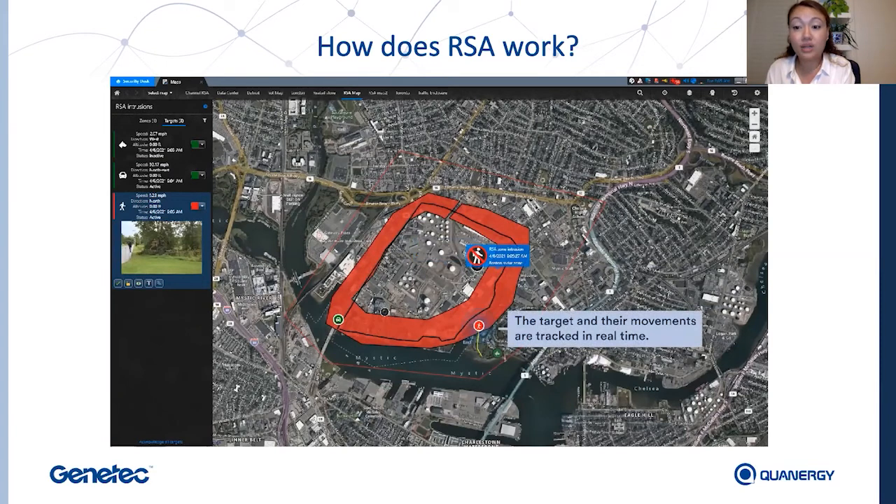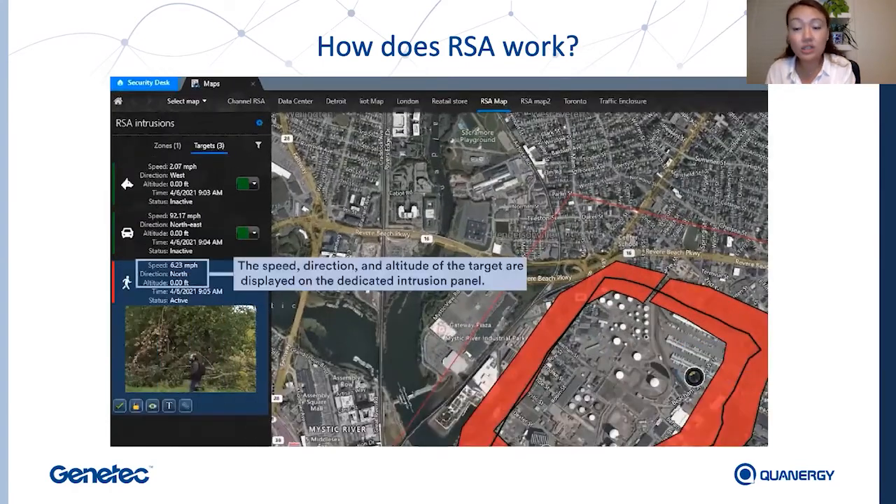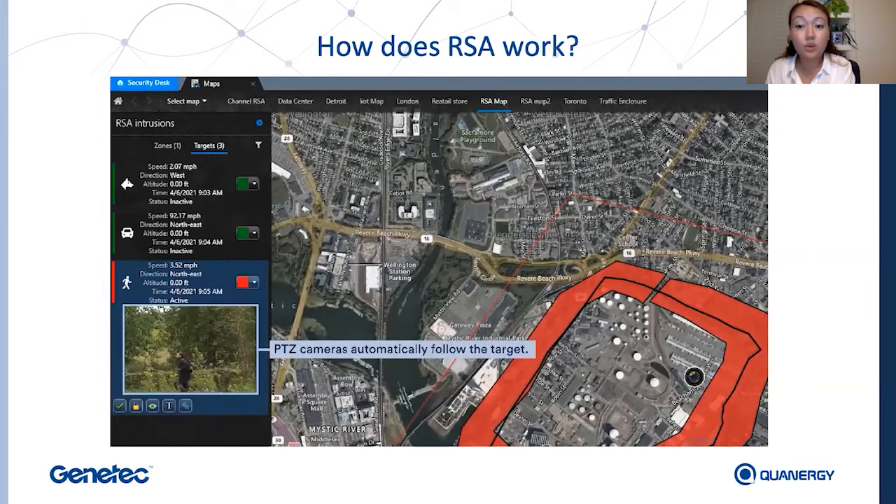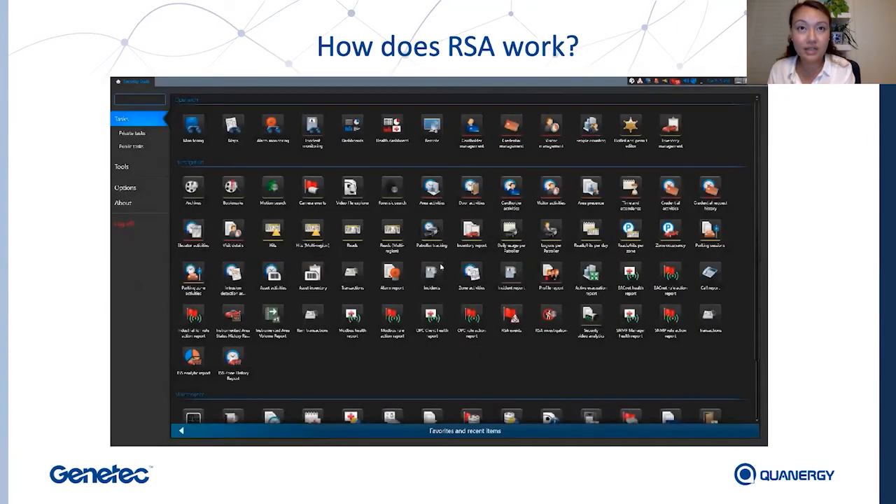Now the operator can follow the movement of the intruder on a map in real time. You'll be able to see the speed, the direction, the altitude of the intruder displayed on the side panel. You will also be able to have a video feed of the associated PTZ cameras automatically following the intruder. So you have that continuous view seamlessly across the movement of the intruder on your site.